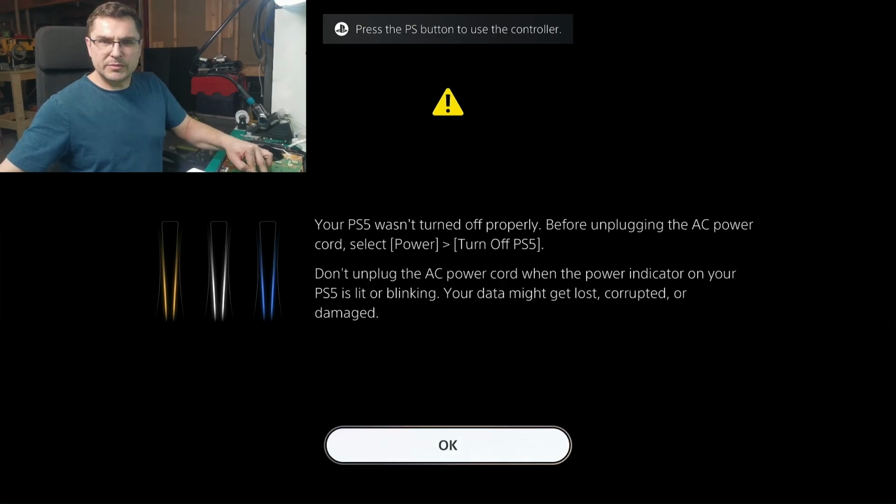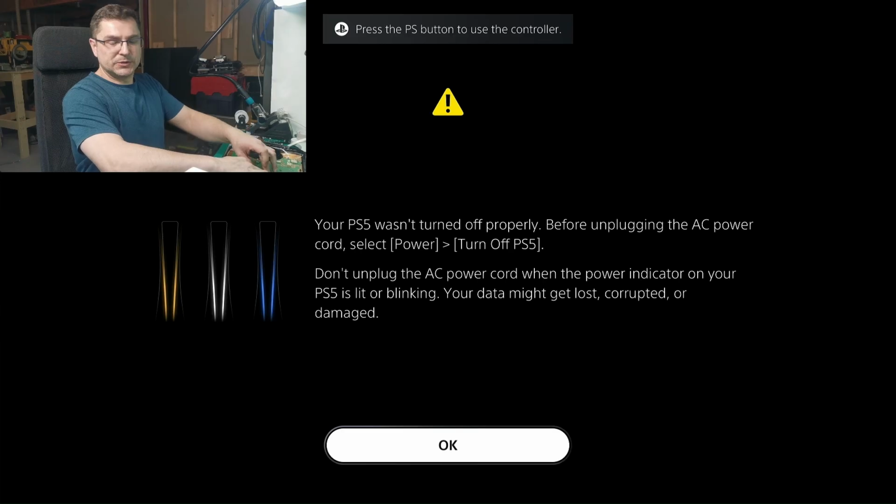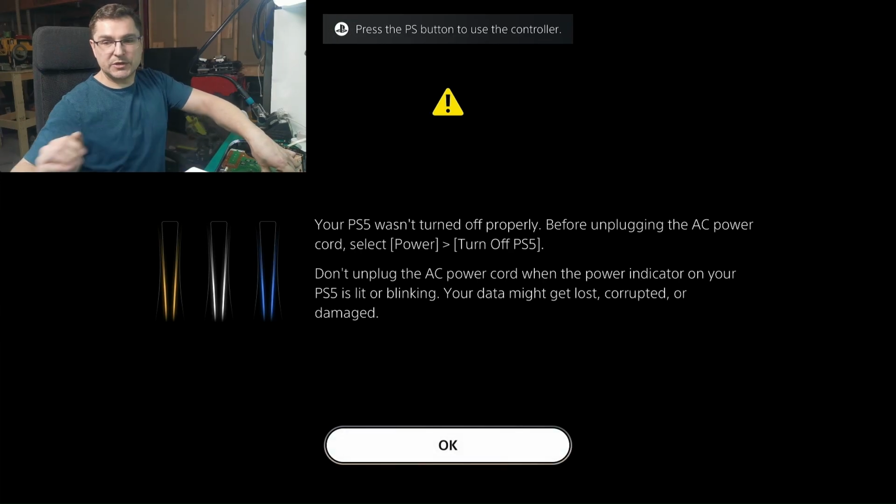I'll try to show you under the microscope. I bought this console for $110, and it's a nice fix. And we have the PlayStation logo. Okay, let's turn this off because I don't want to hold my hand all the time here so it won't overheat.